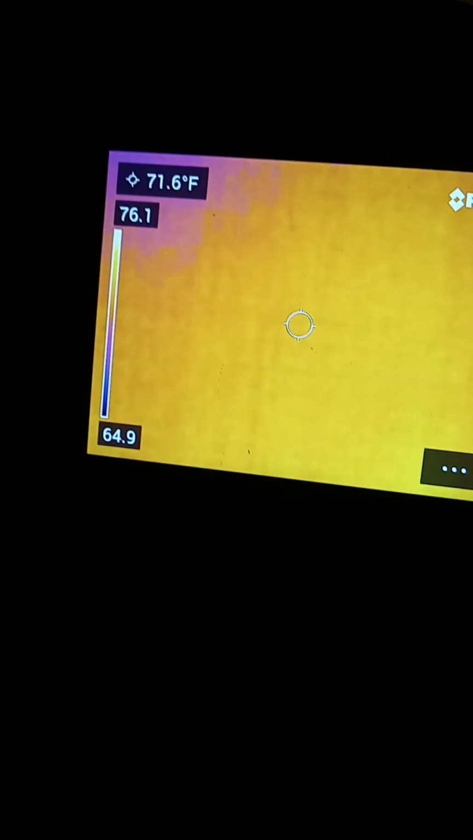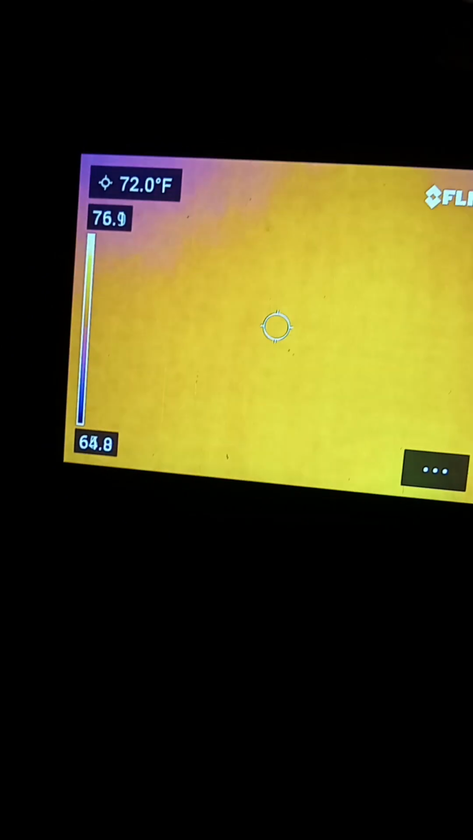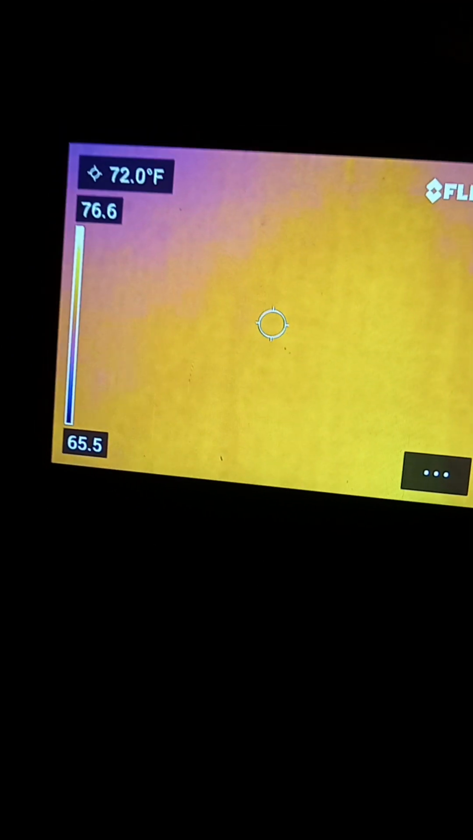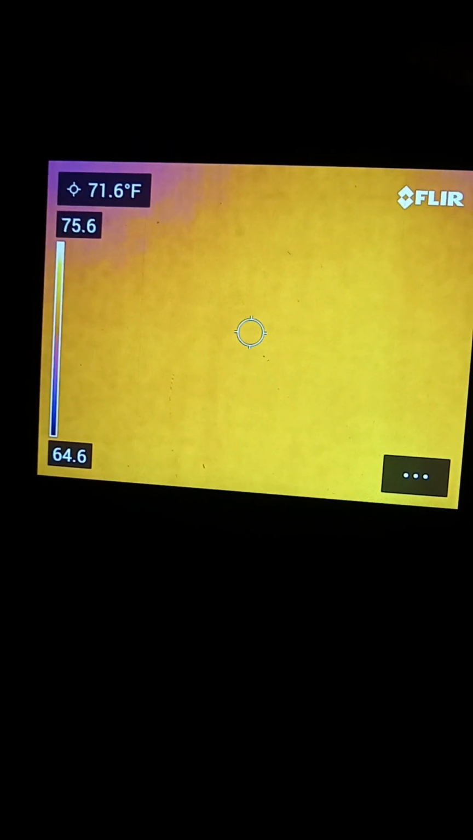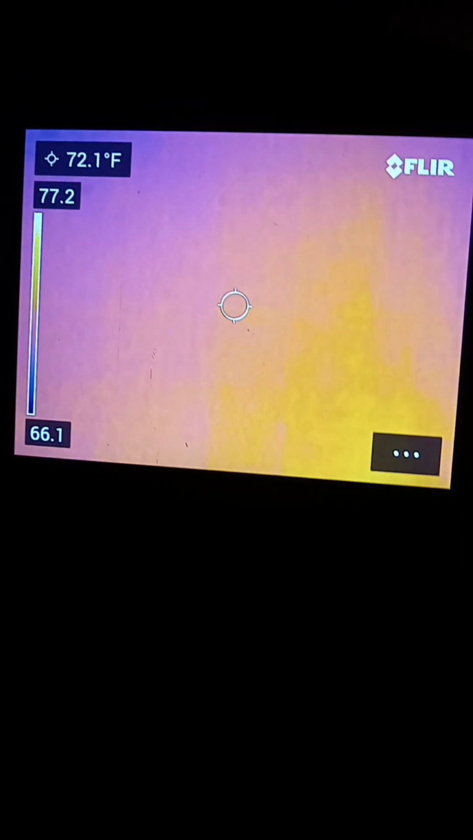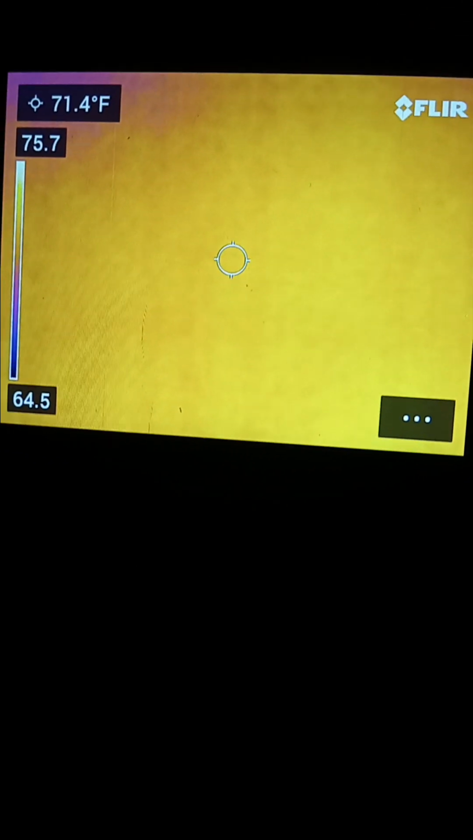Well, the yellow reading is a center circle. Up in the top left-hand corner, it shows 72.0 degrees Fahrenheit. Right now, my scale with this photo, or whatever's on the screen, it's picking up the range between 75.7 degrees Fahrenheit down to 64.5 degrees Fahrenheit.